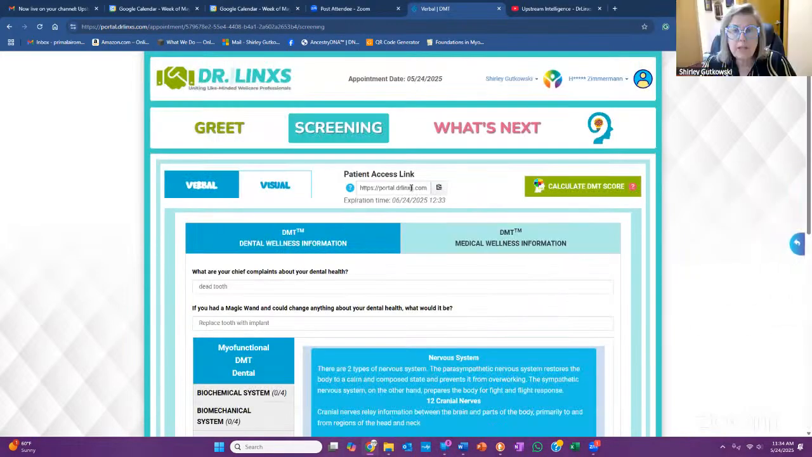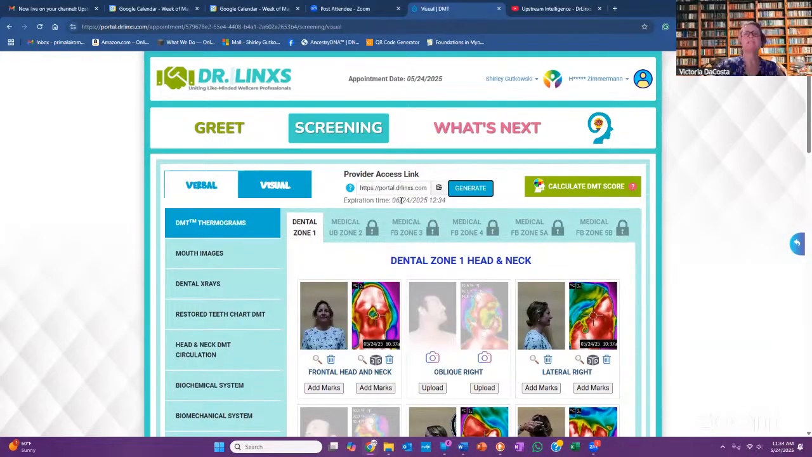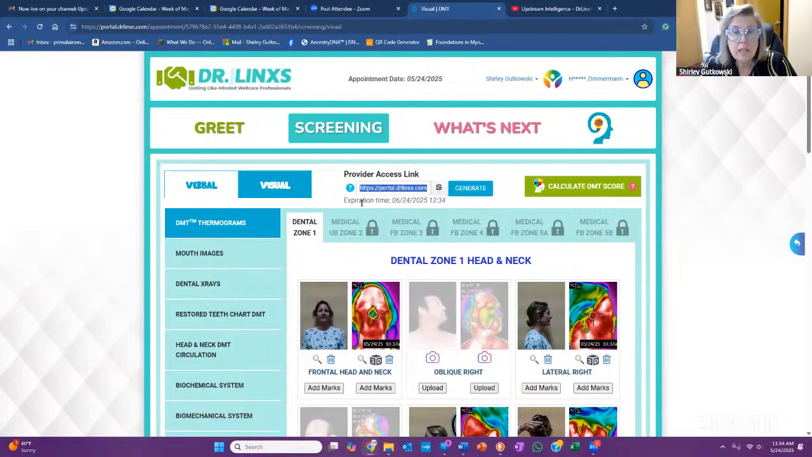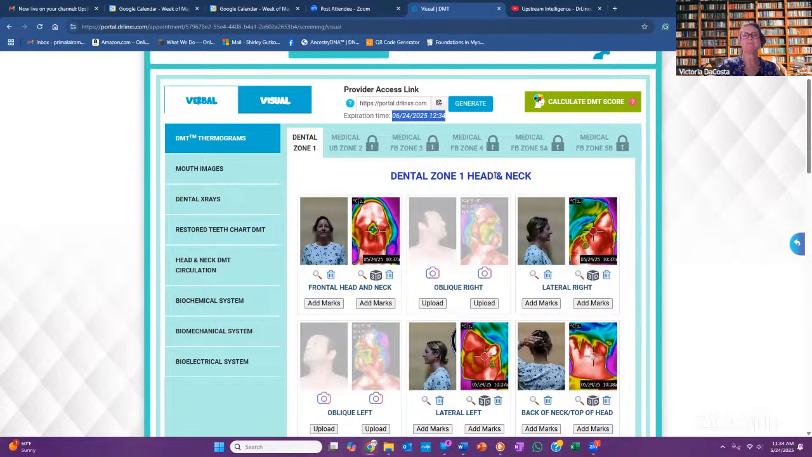All right, there we go. That's the provider link. That says patient, and that says provider. So I could generate this and then share that with Dr. Samuel. You just click the little clipboard right there next to it. Yeah, copied. And then she has until June 24th to use it, and then it expires, right? Mhm. All right.